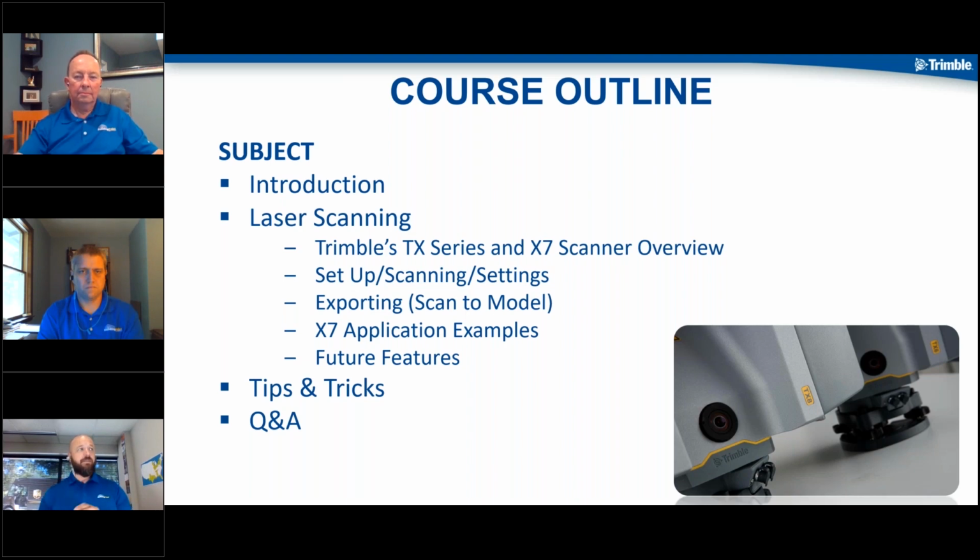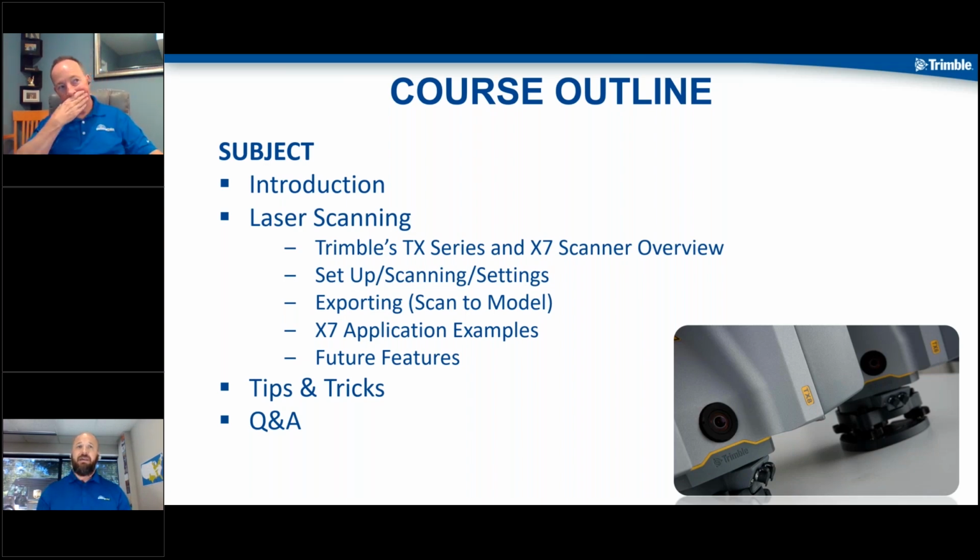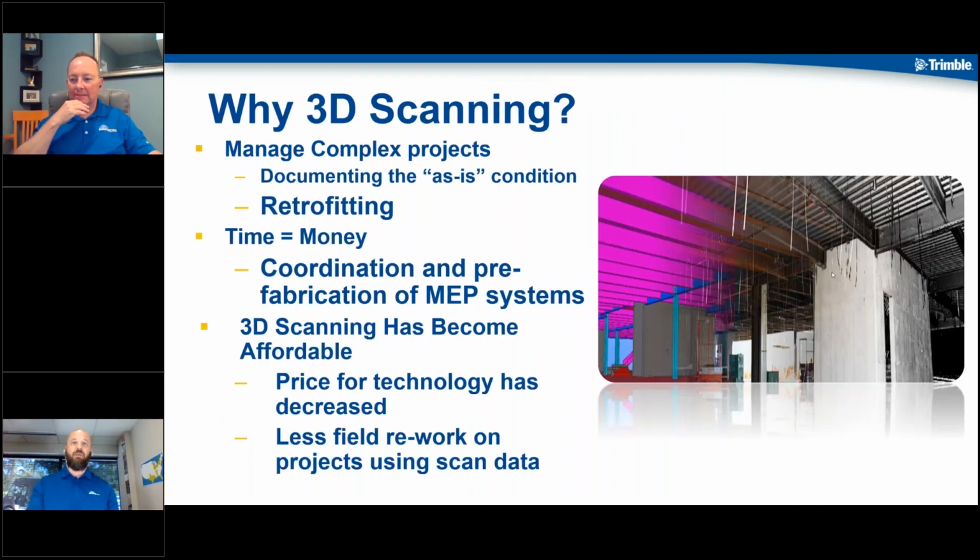We're also going to talk about setup, scanning, and changing the settings on your scanner. Exporting, which is also known in the industry as scan to model, is taking that scan data, pulling it out, and moving on to the next piece. As I mentioned, we'll give some X7 examples, and then we'll also talk about some future features. We normally don't talk about futures on these, but on this one we're going to, because it has very relevant information about where we're headed with scanning and where Trimble's headed.